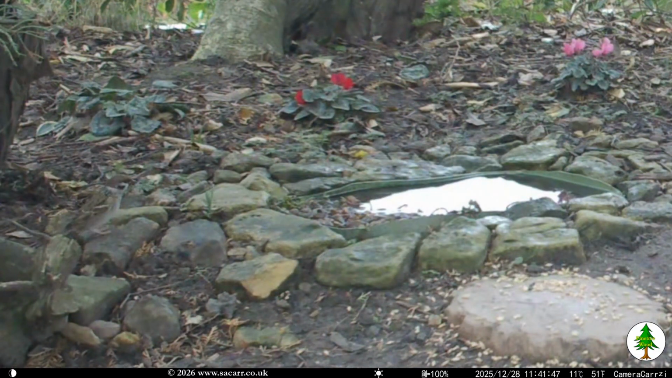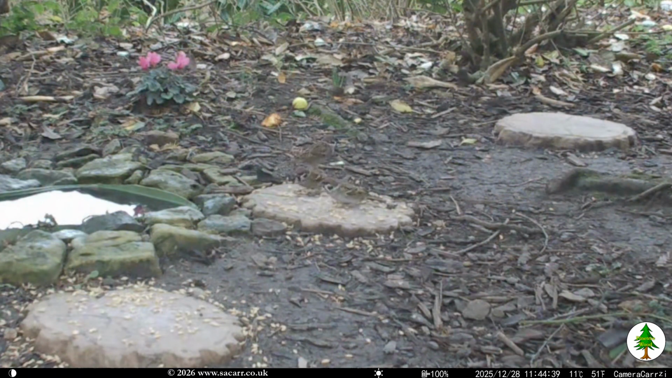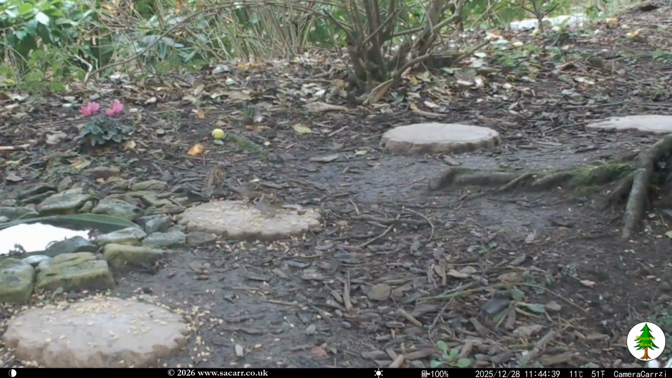When the blackbird left, a tree sparrow turned up for a drink at the pond. Within a few minutes, 2 more tree sparrows arrived. All 3 started on the birdseed. Not wanting to miss out, a chaffinch appeared from behind the olive tree and began to eat the spilled seed from the hanging feeder.